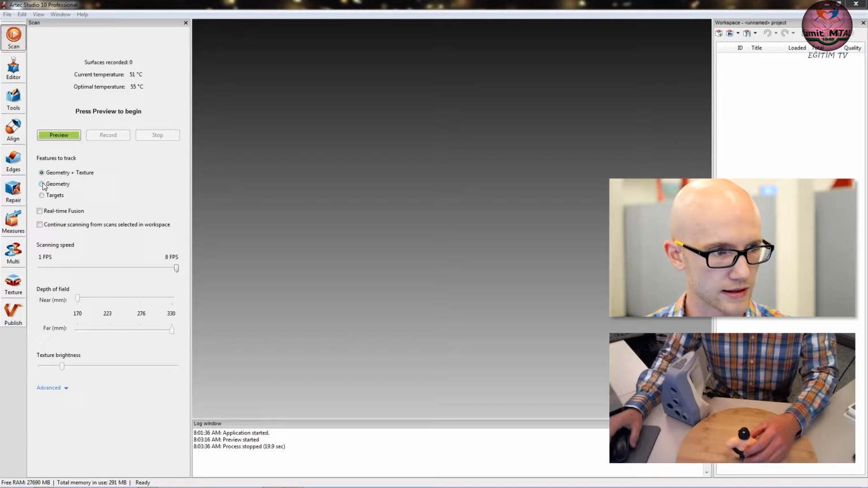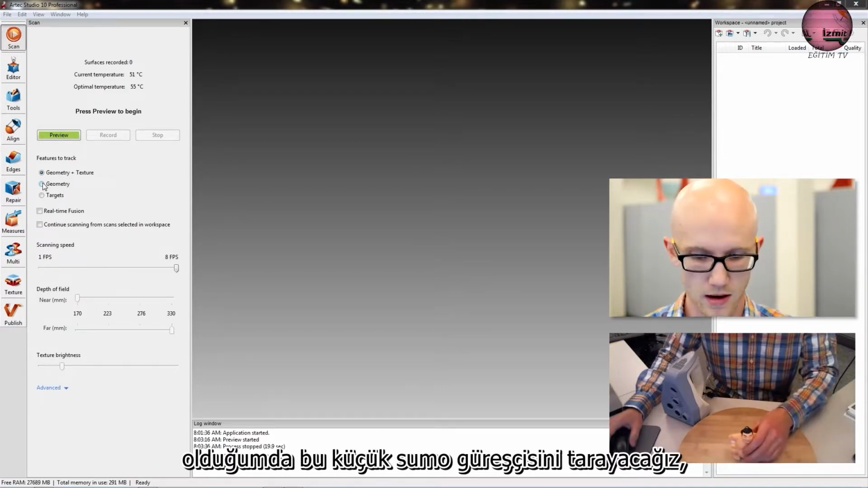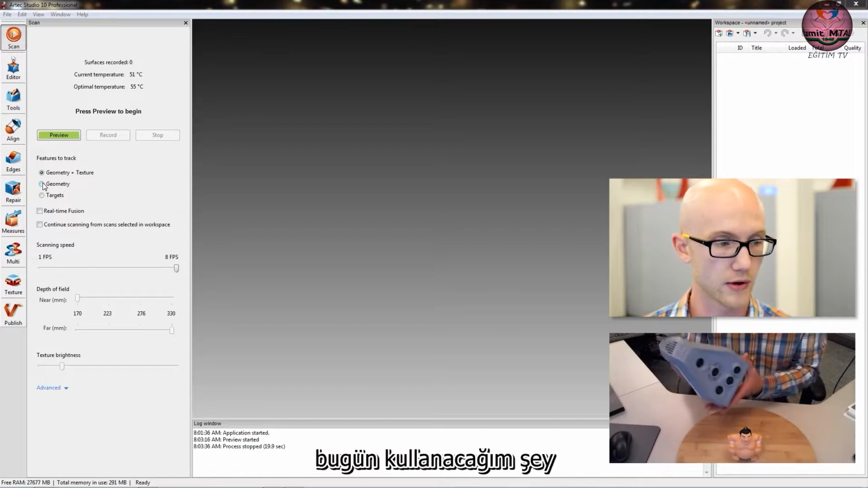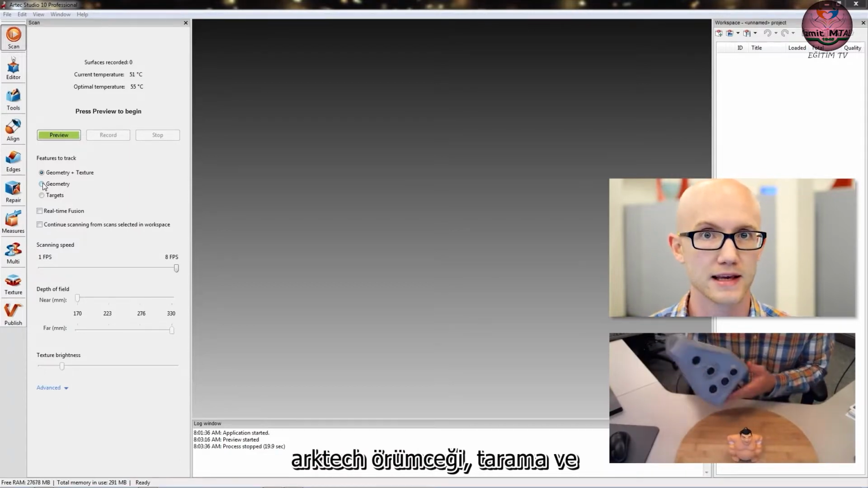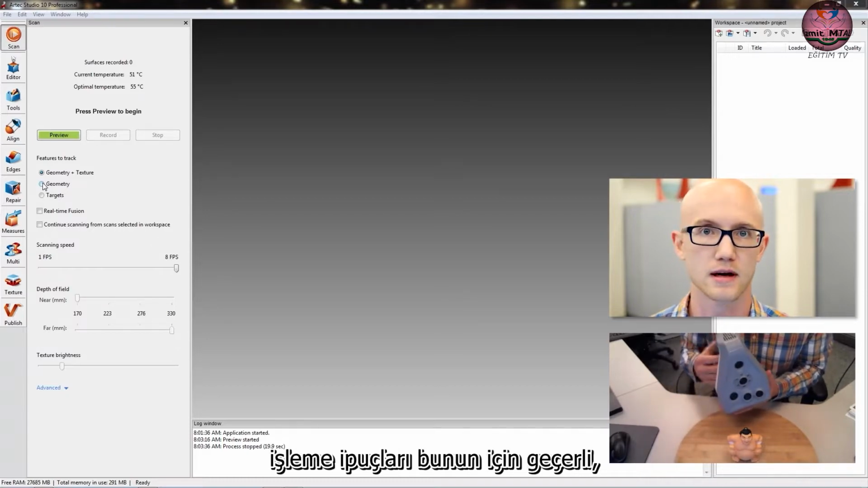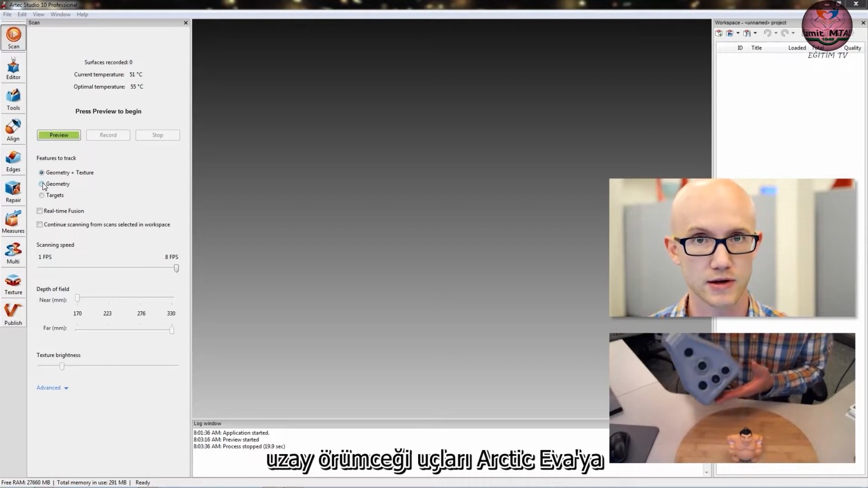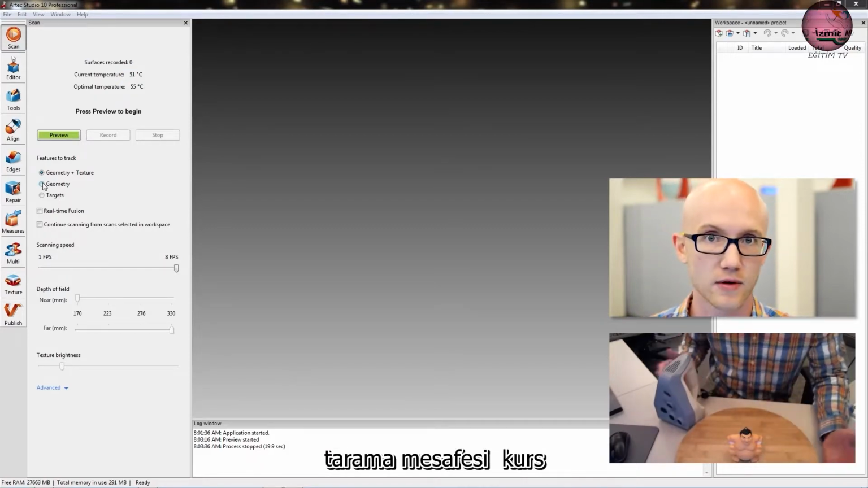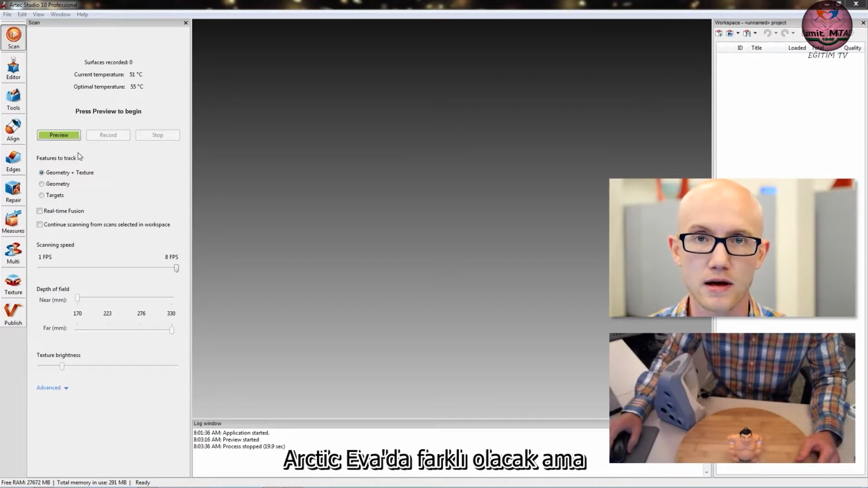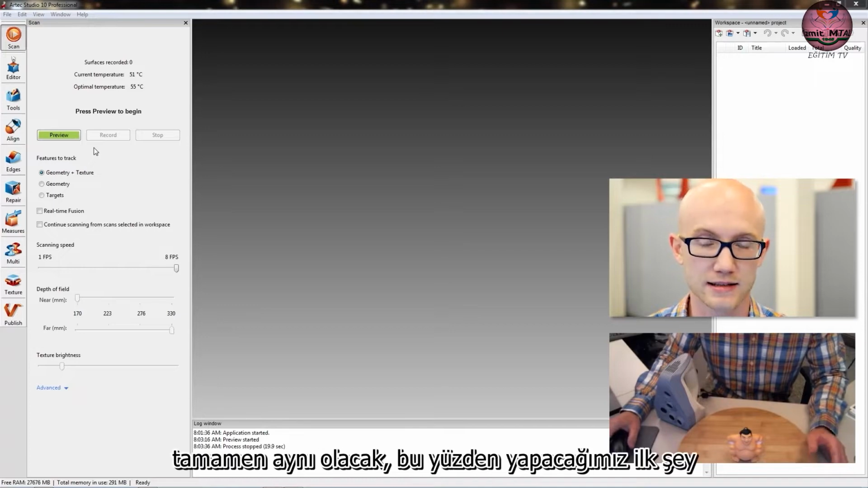You'll be able to see this turntable that I have. We're going to scan this little sumo wrestler. What I'm going to be using today is the Artec Spider. The scanning and processing tips apply to the Space Spider and to the Artec EVA. The scanning distance, of course, is going to be different on the Artec EVA, but the best practices and steps will be the exact same.